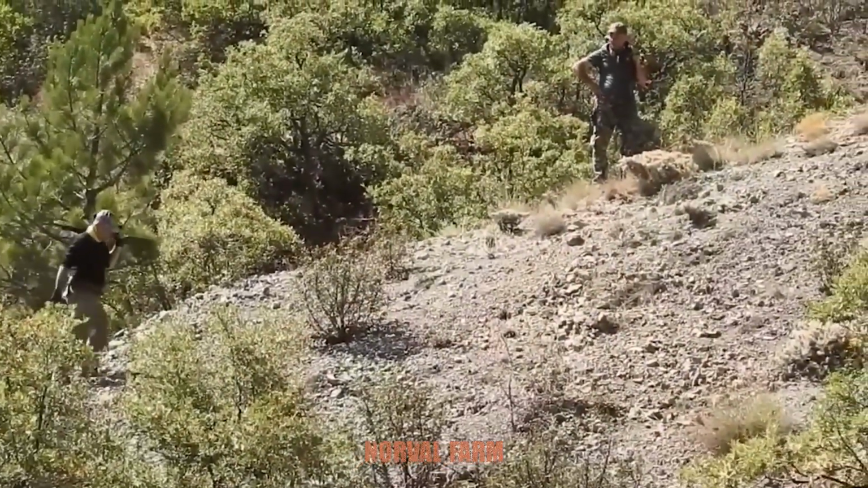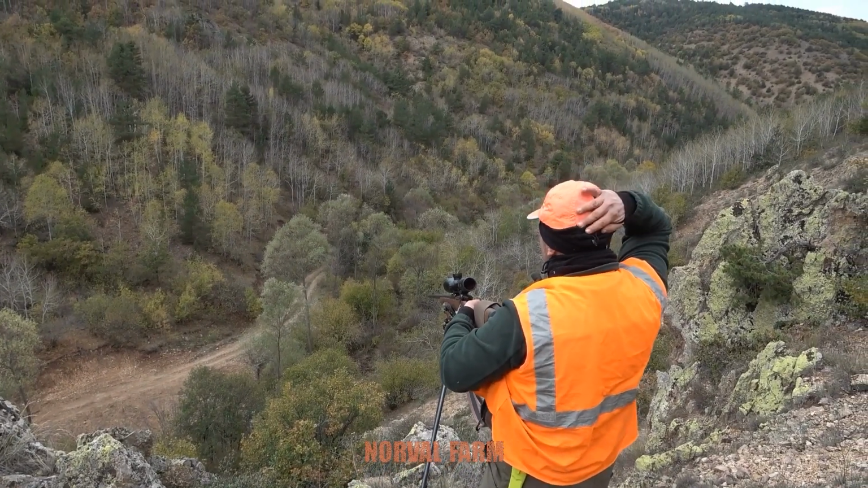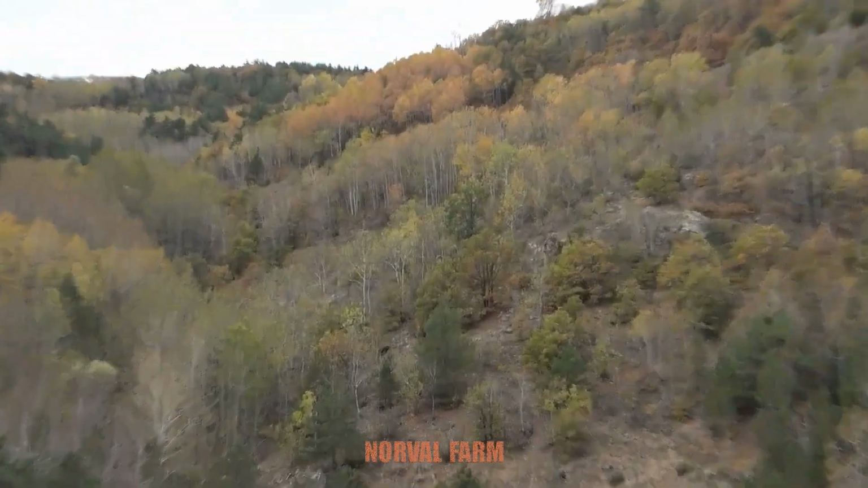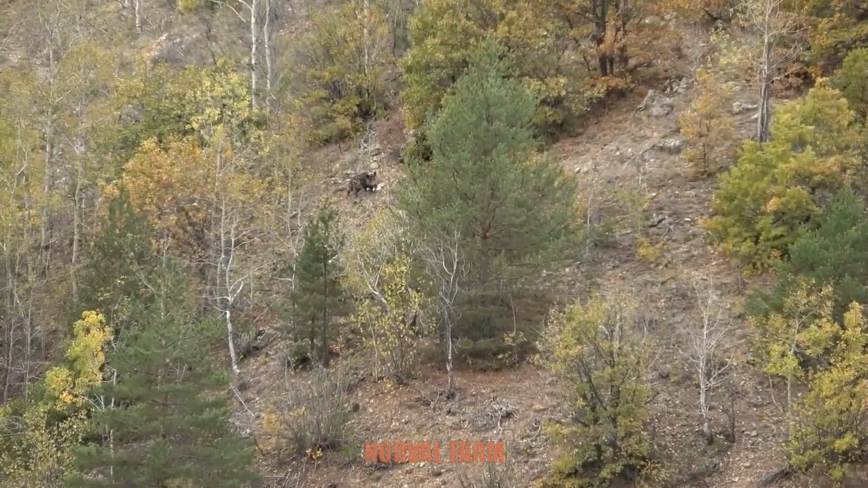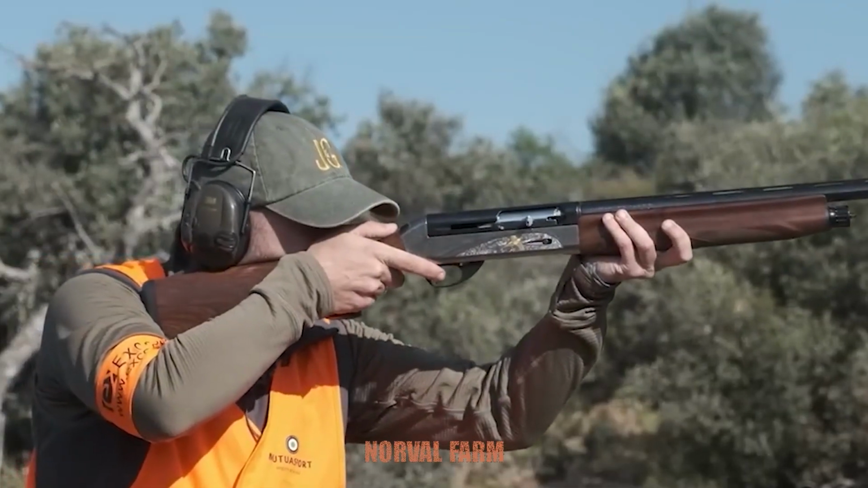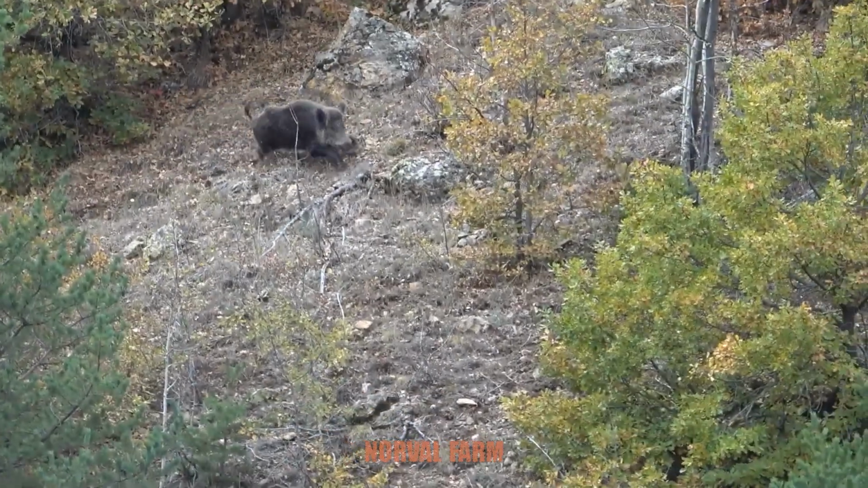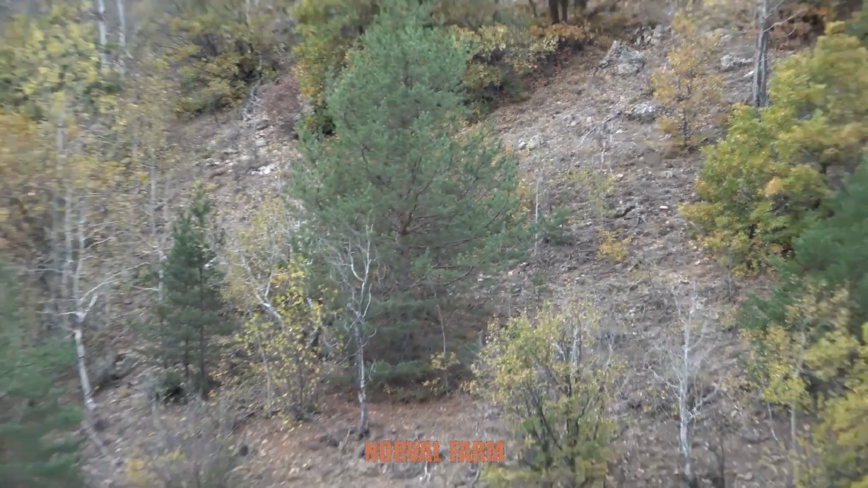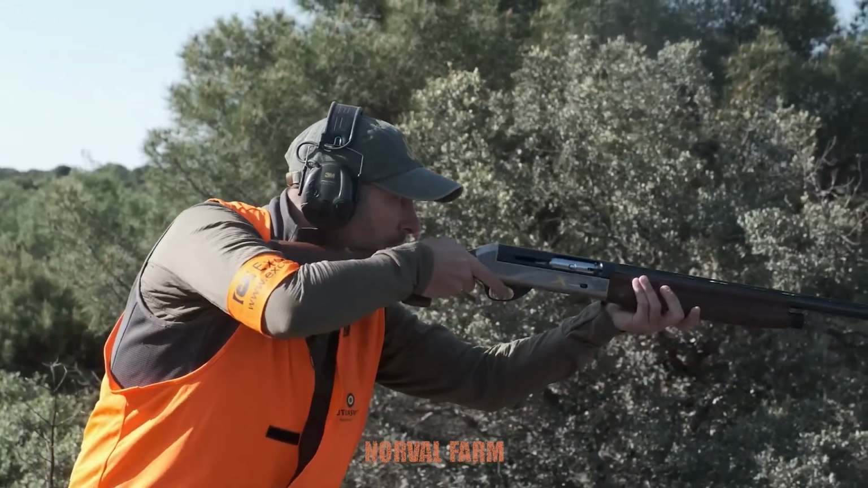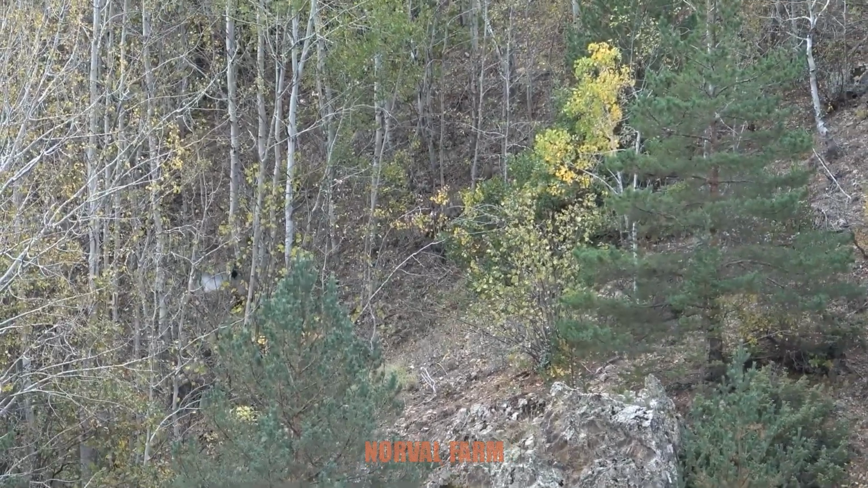Just 10 minutes later, we reached the next ridge. As soon as we arrived, Nathaniel spotted a target. I sprinted to the opposite side to set up a blocking position. Bolted downhill, funneled into a narrow slope. One clean shot, my bullet struck the shoulder.